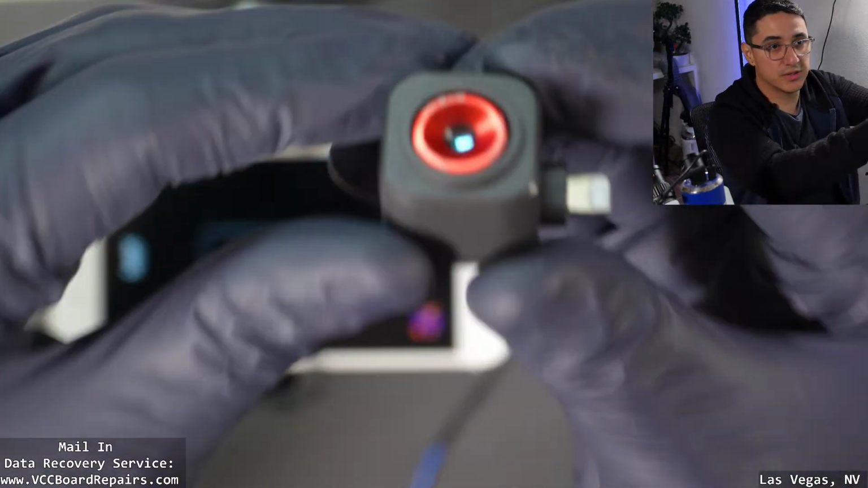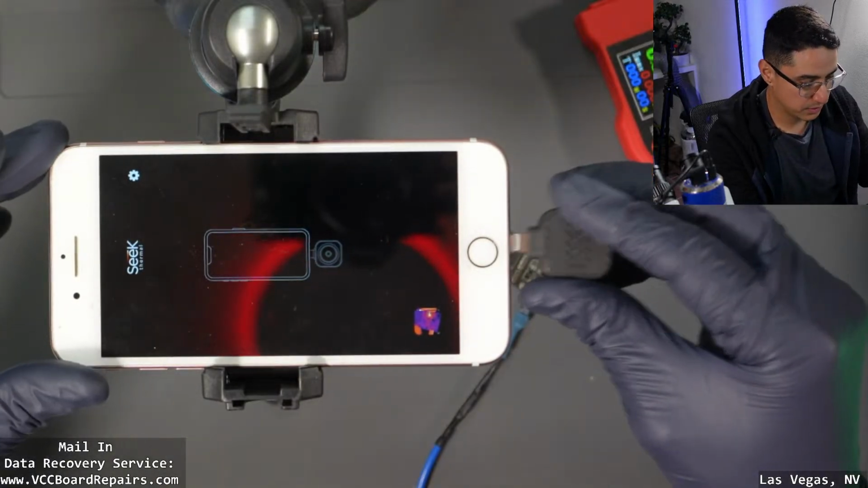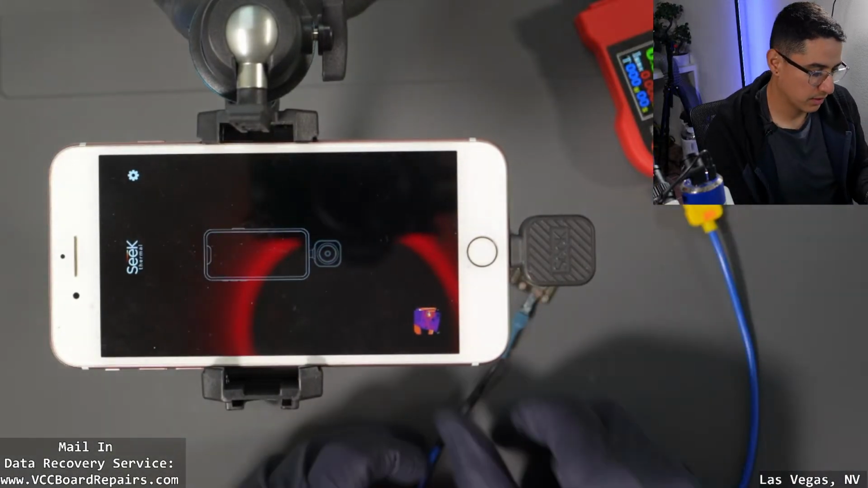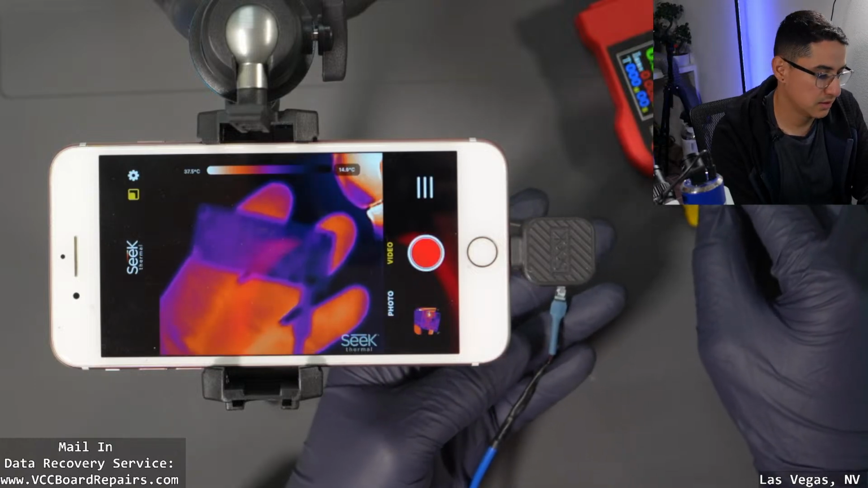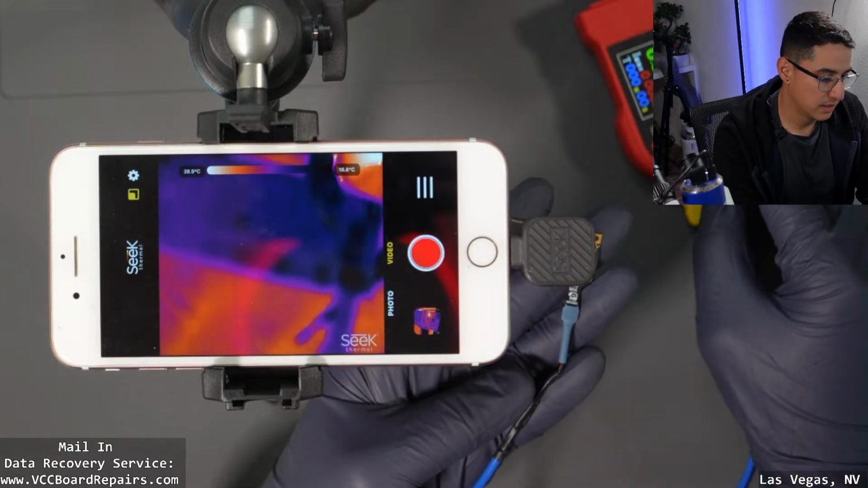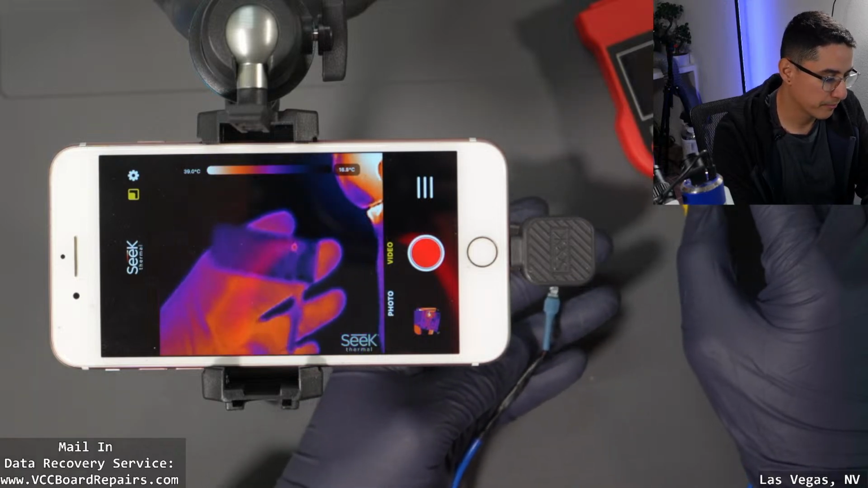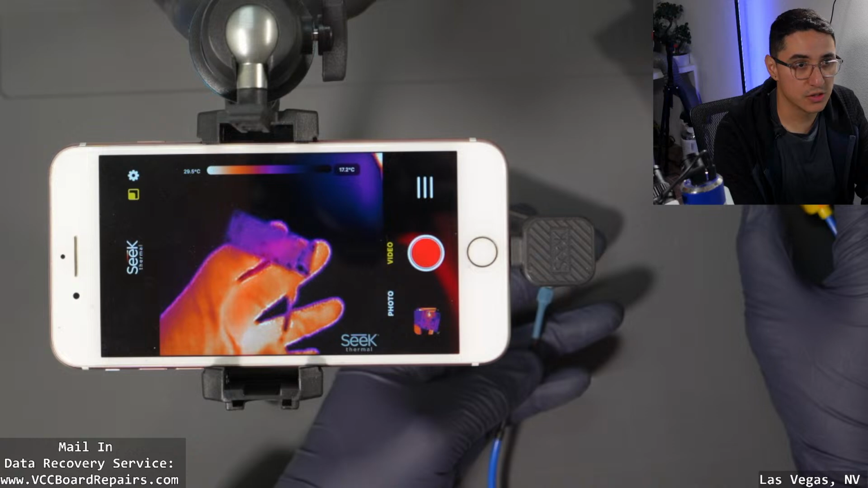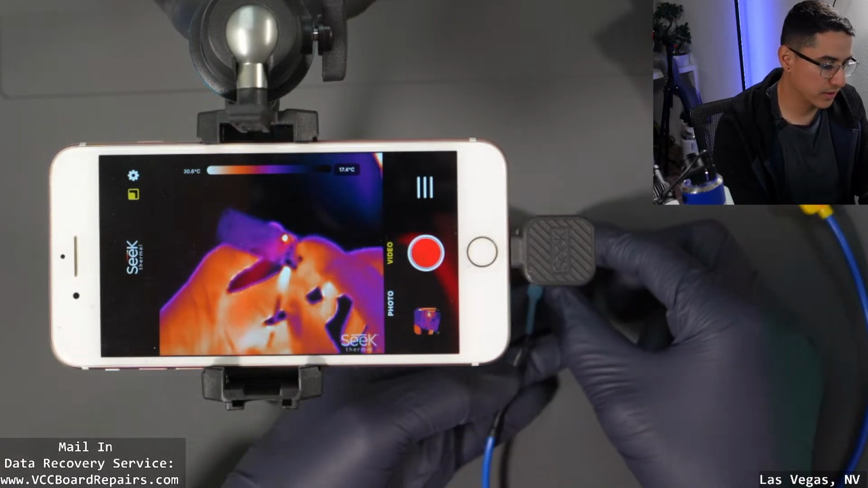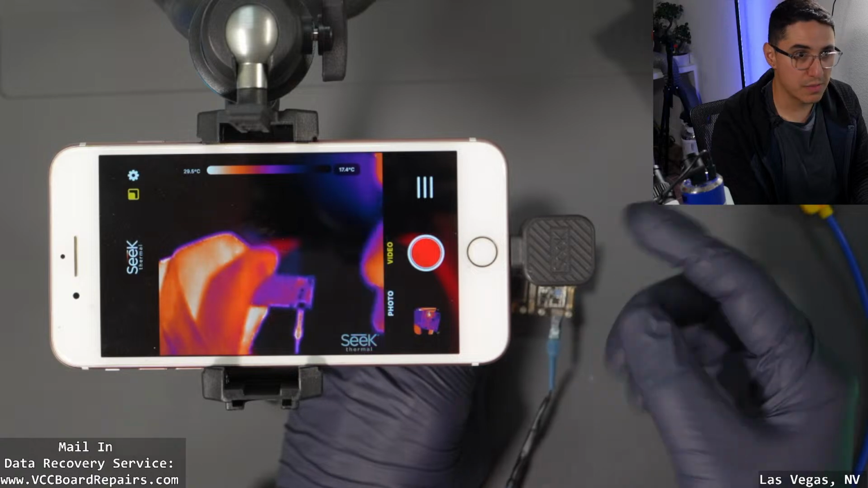So this is the 300, the $249 one. So let's go ahead and plug this one in. All right, detected. And there you go. So this is the same resolution as the Compact Pro. Like I said, this is no macro lens. See how far away you got to be to even kind of make out the shape. And it has no manual focus.